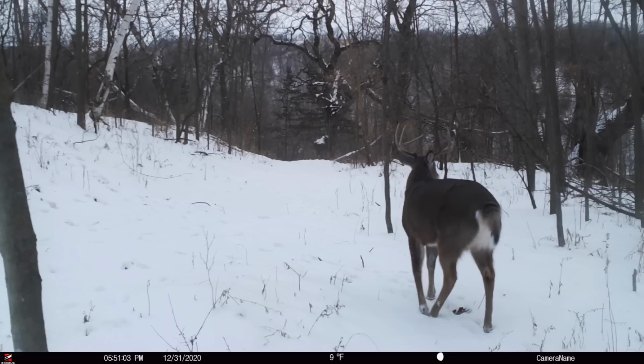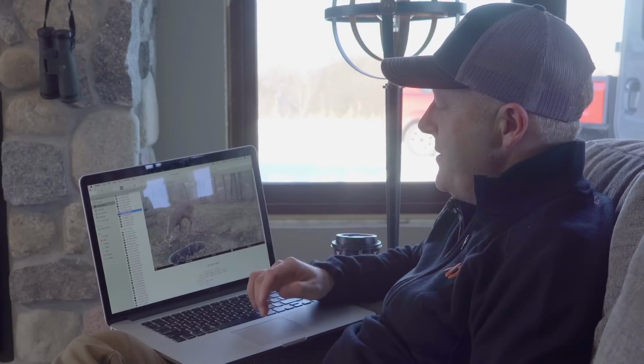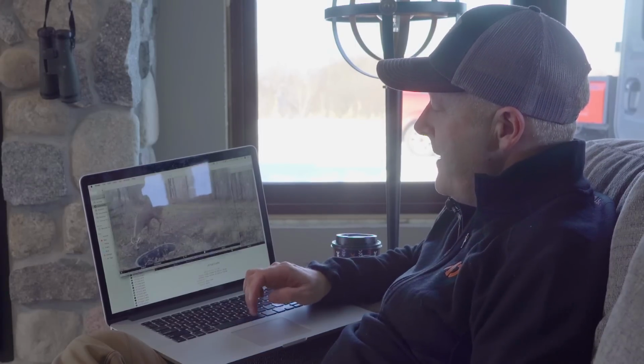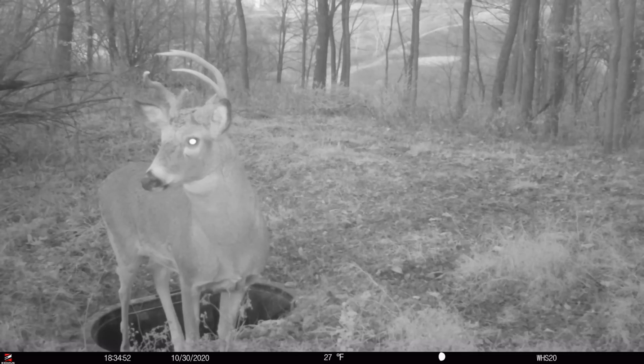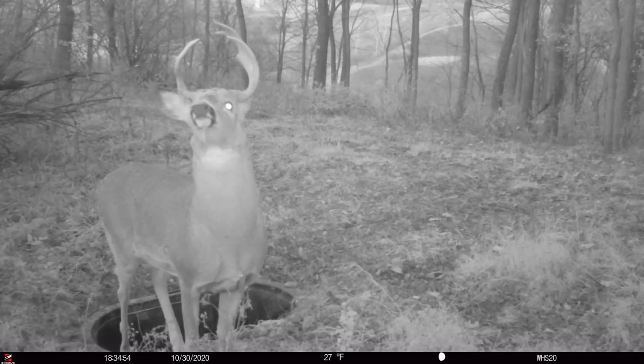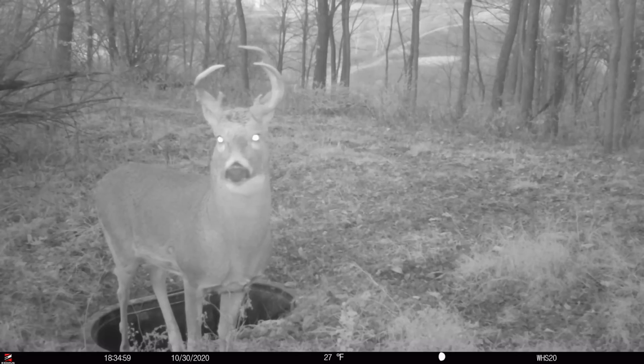And as I'm going through here, I have a lot of favorite trail cam photos from right now. This is a pretty unique double beam buck that we have over in Wisconsin. And these are all my favorite buck videos and pictures that I collect throughout the year. I have a big list of them here.